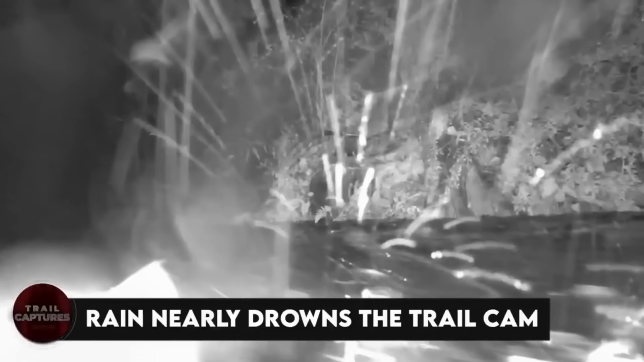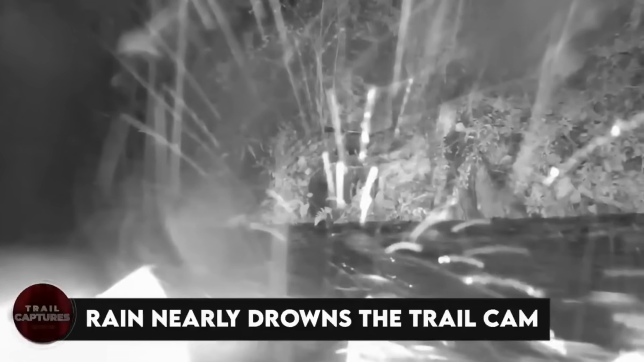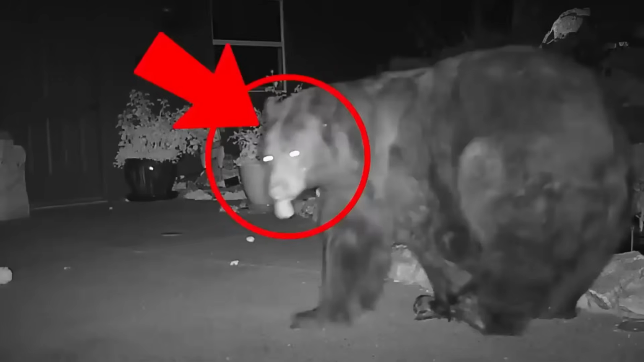Rain nearly drowns the trail cam. It was a stormy night and the trail camera received a lot of rain. The camera's ability to be submerged in water was tested. The apparatus was almost drowned as water dripped down it. Even though this one clip isn't like the other ones in today's list, still, it's no less disturbing or weird. I mean, what's weirder than a trail cam literally drowning?